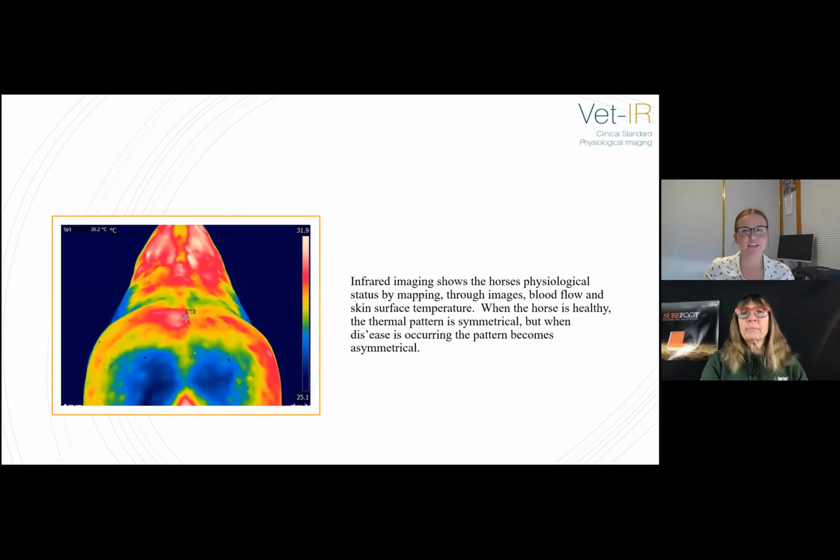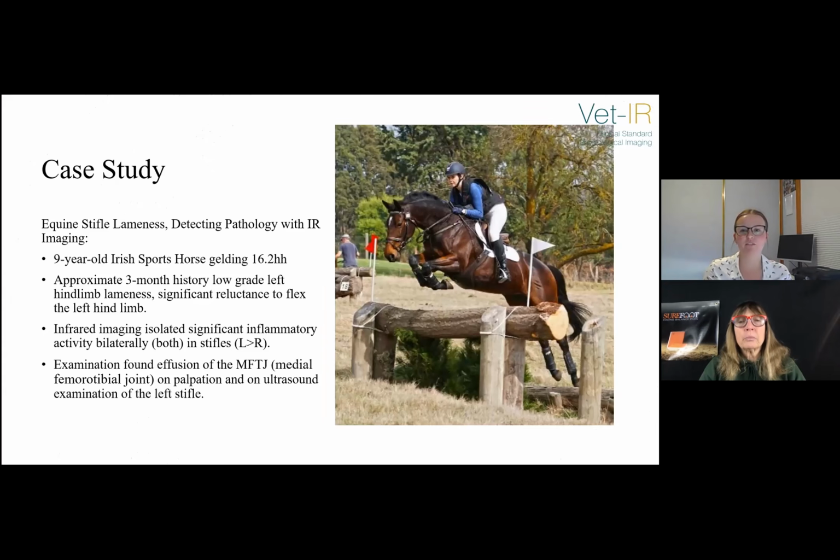So now I have another case study. This is a 9-year-old Irish sport horse gelding, 16-2 hands, with an approximate 3-month history of a low-grade left hind limb lameness with a significant reluctance to flex the left hind limb. Infrared imaging isolated significant inflammatory activity of both stifles. However, it was left more than right.